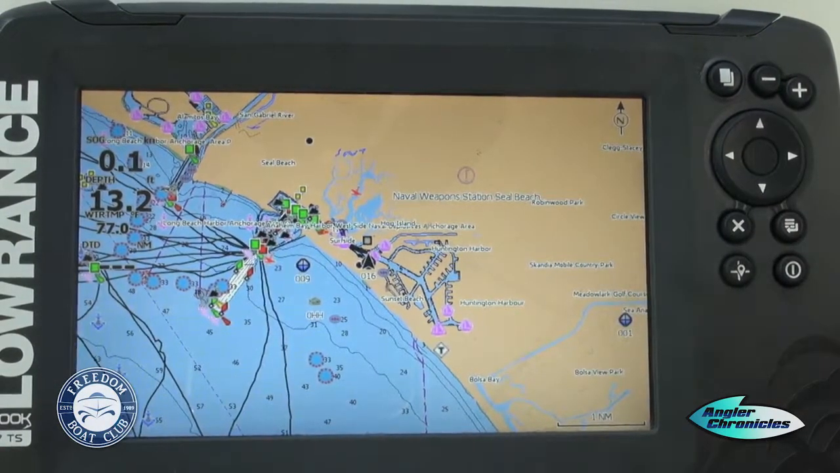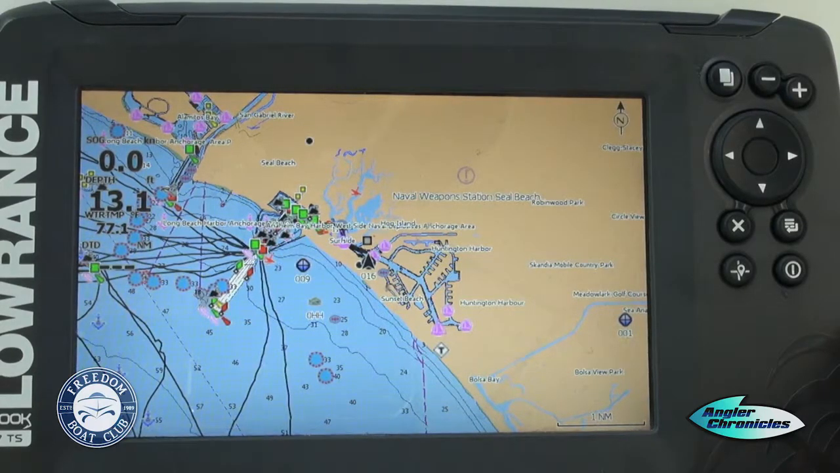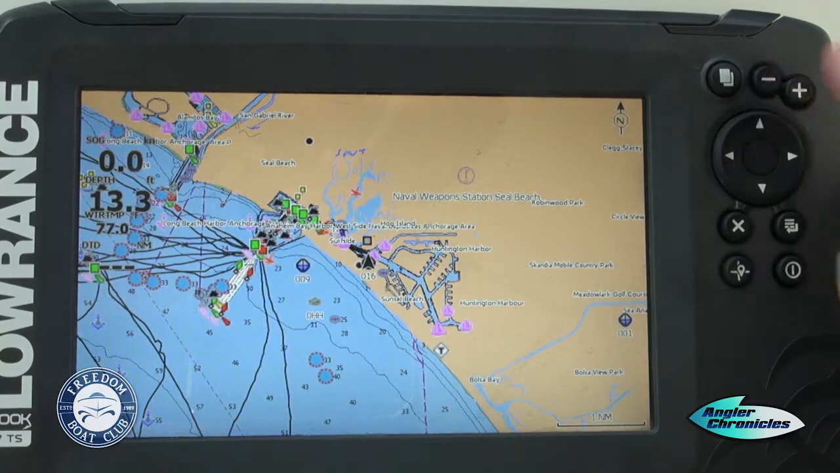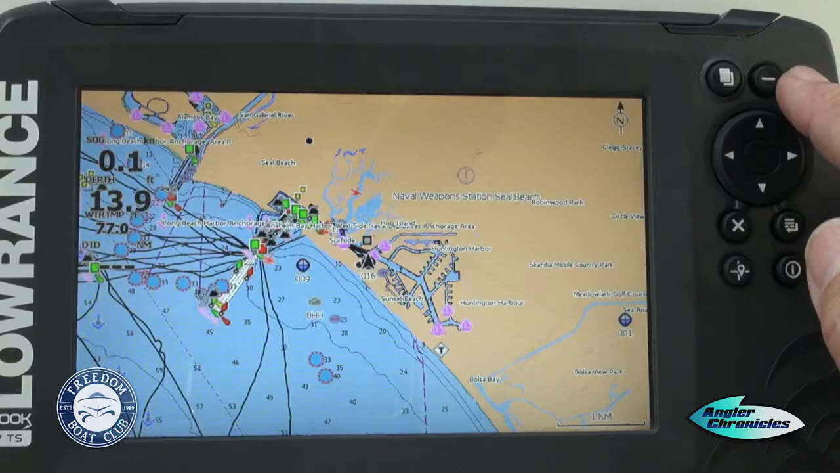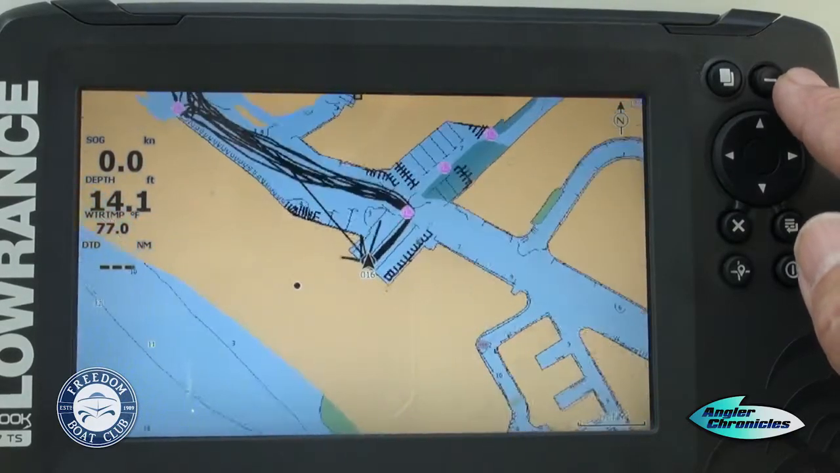As you can see, first thing we have is our map data, which here, locally we're in Huntington Beach. It'll actually pinpoint your boat exactly where we are. To zoom in and maneuver on this particular screen, we have a plus and minus button. If you hit plus, things will start to happen. We'll zoom in. Okay, as you can see, we're going to zoom in right on top of our boat.